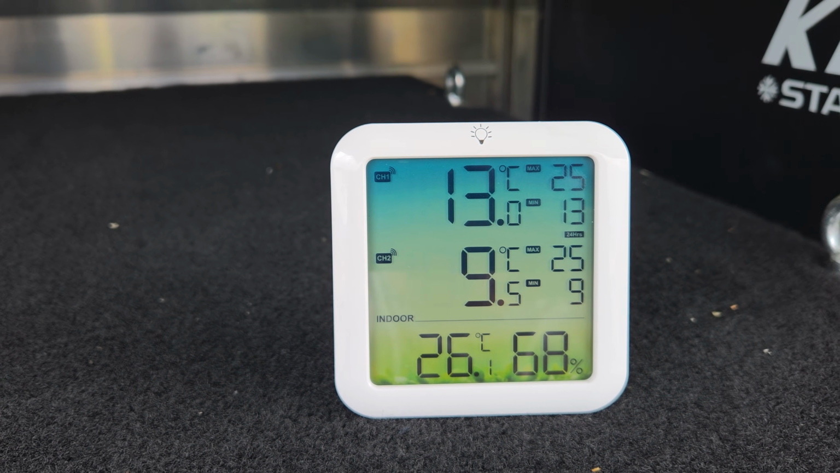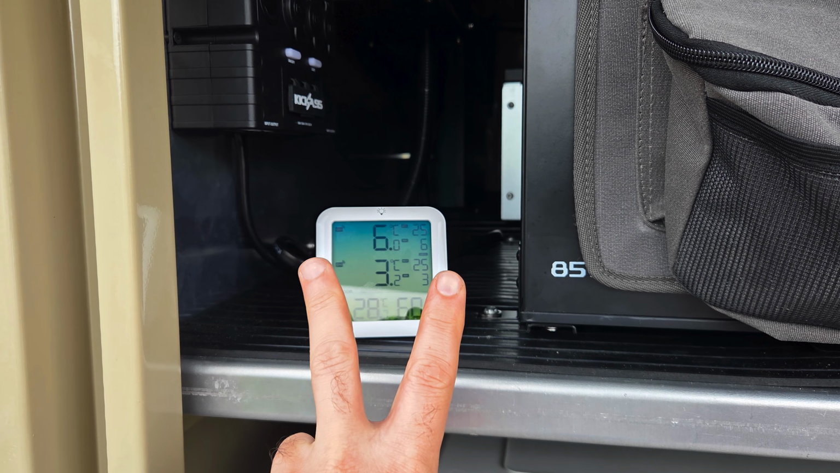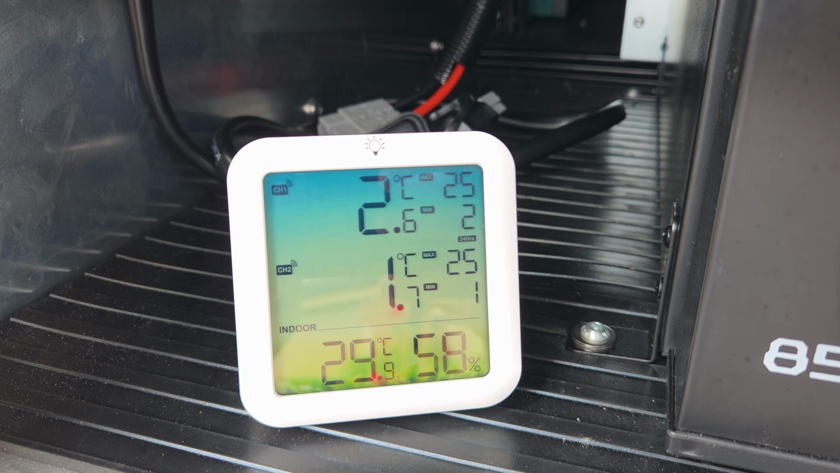Starting off from ambient, the chest fridge cooled down faster. It dropped from 25 degrees Celsius to 9.5 degrees in the first hour, compared to 13 degrees for the upright fridge. By the second hour, the chest fridge was at 3.2 degrees compared to the upright at 6 degrees. And eventually, the chest fridge reached 1.7 degrees after 5 hours compared to 2.6 degrees for the upright. So the chest fridge cooled down faster and achieved a lower temperature overall.